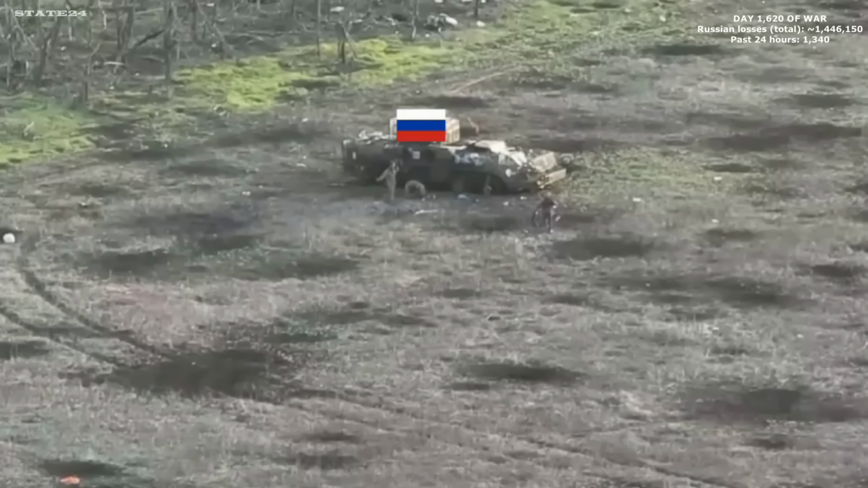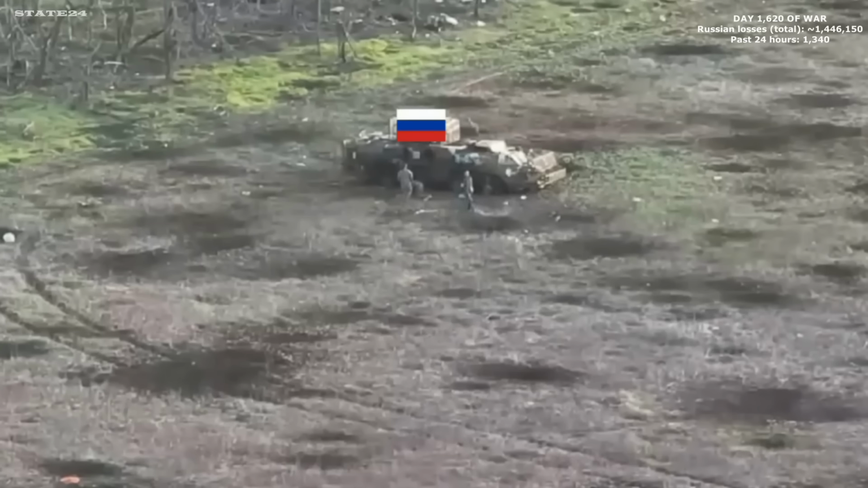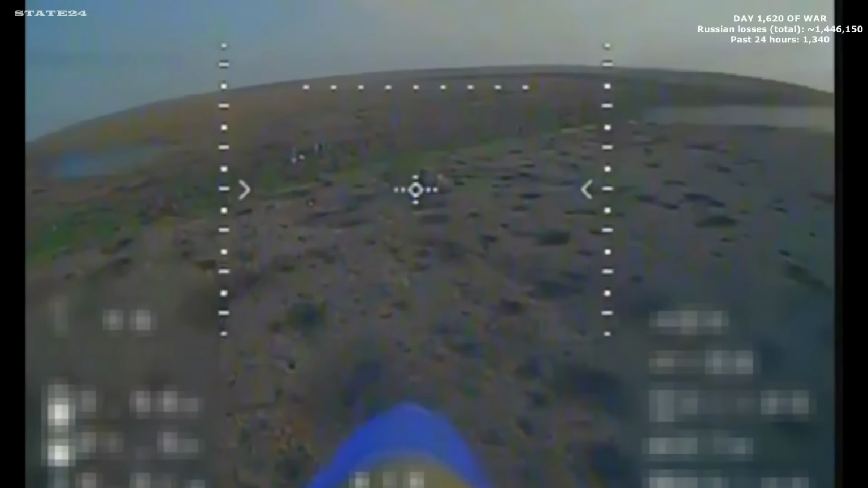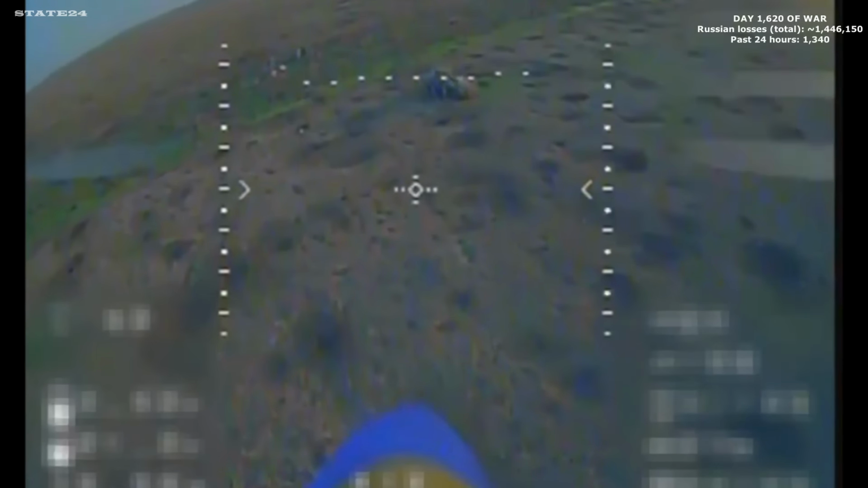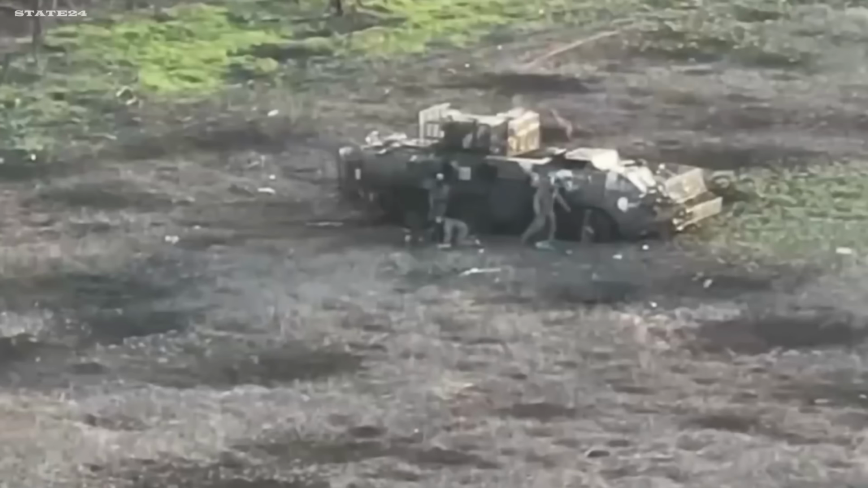A damaged armored vehicle and 3 Russian soldiers beside it, pulling ammunition out of the wreck. A useful find if they had more time. A reconnaissance drone has already marked the position, and an FPV is closing in while they work. It descends directly toward the group. 2 of the 3 don't move in time. The 3rd breaks away and clears the area before the drone arrives.